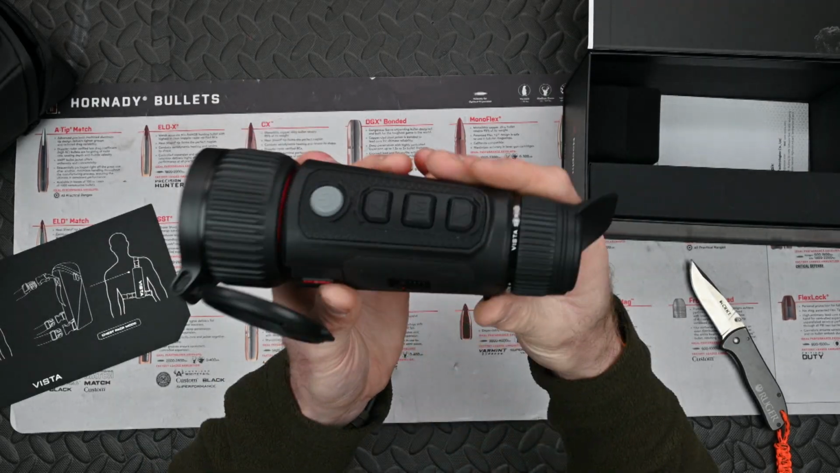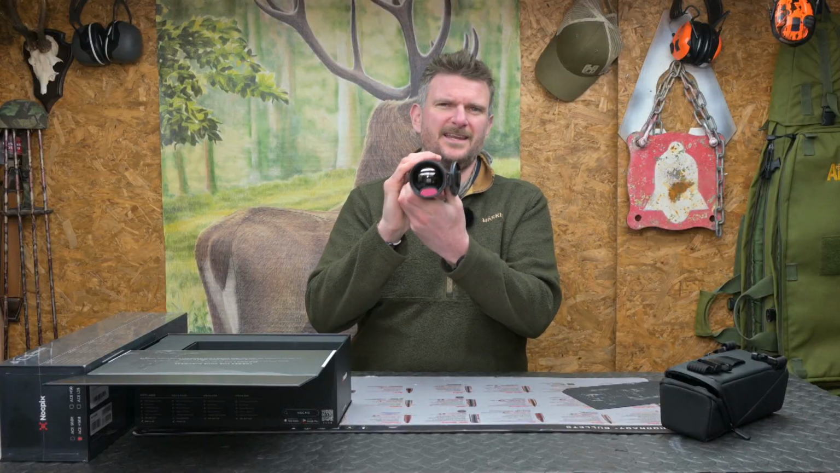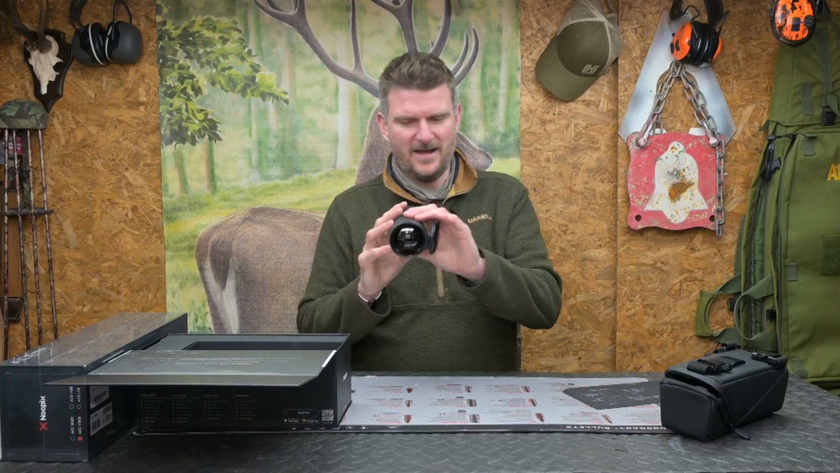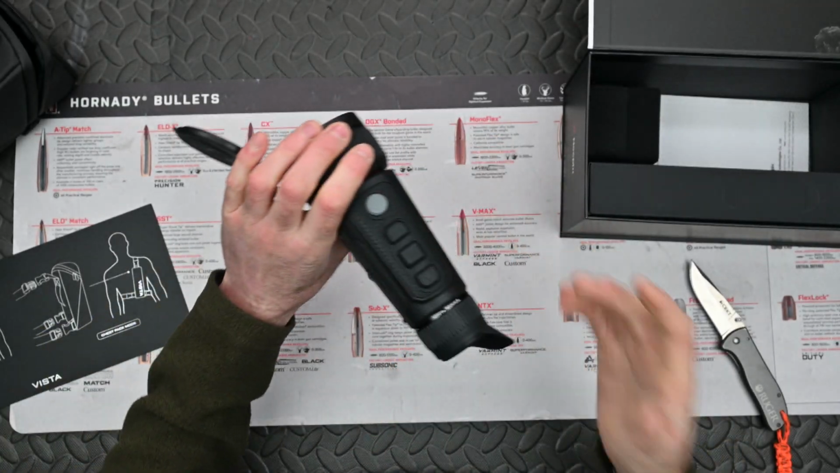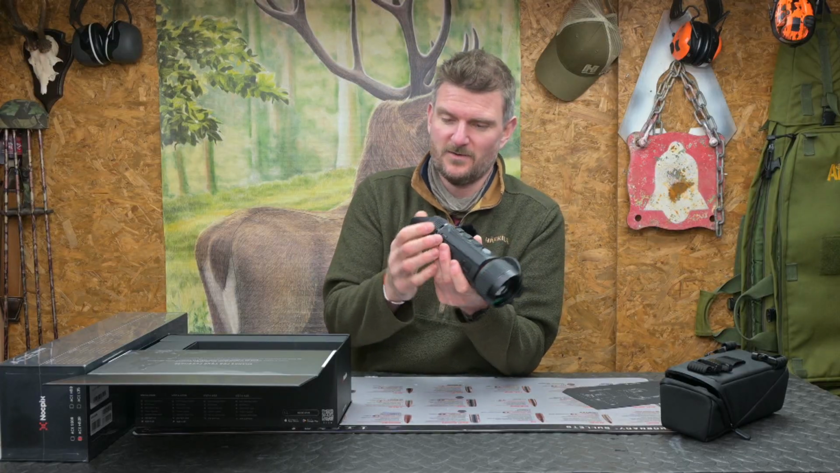We've got buttons on the top. Now these have got quite nice different height buttons, so it makes it a little bit easier to tell which button you're actually pressing. You're not kind of playing the clarinet in the dark. You've got image focus on a large dial at the front here. I have not seen these yet. I've not switched them on. Eyepiece focus at the back.